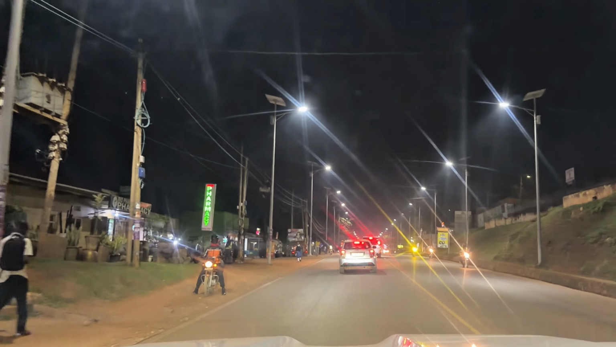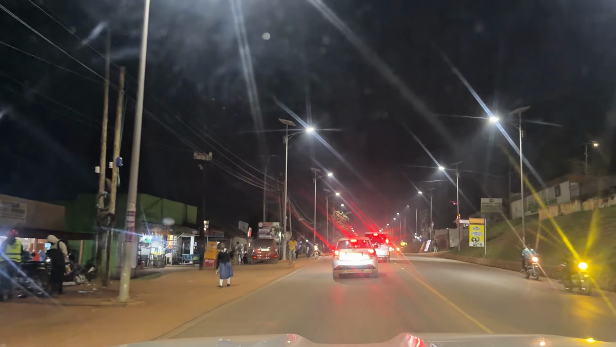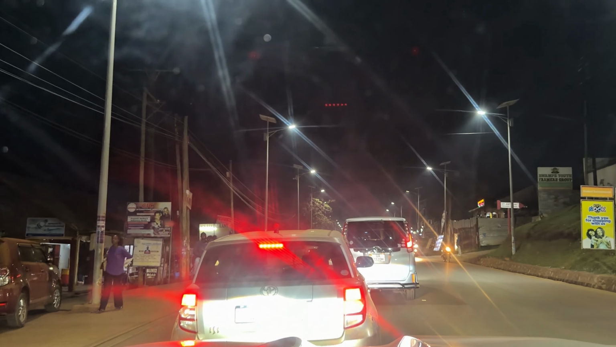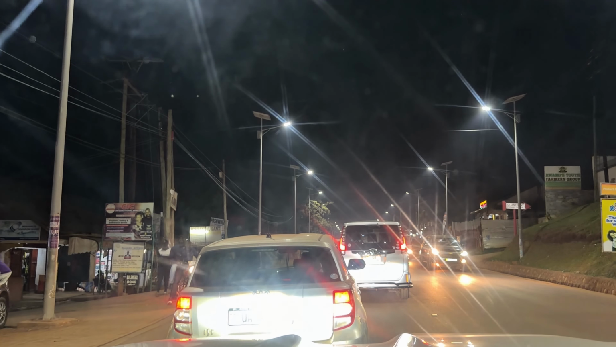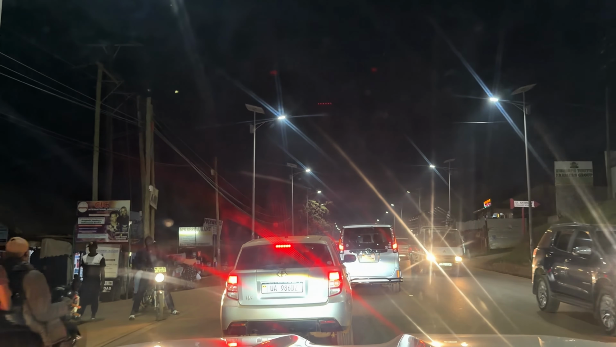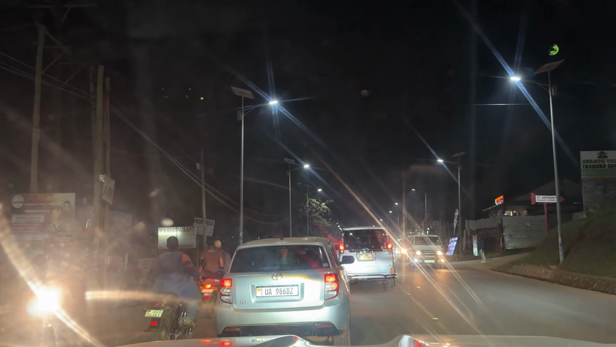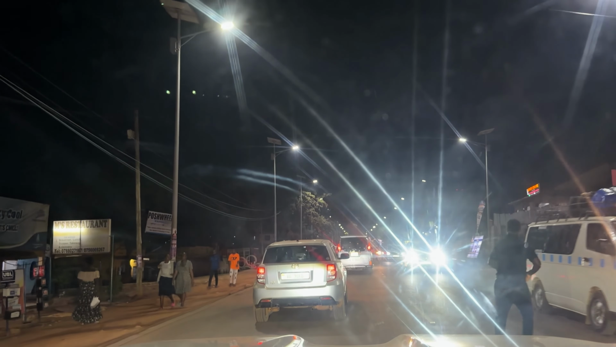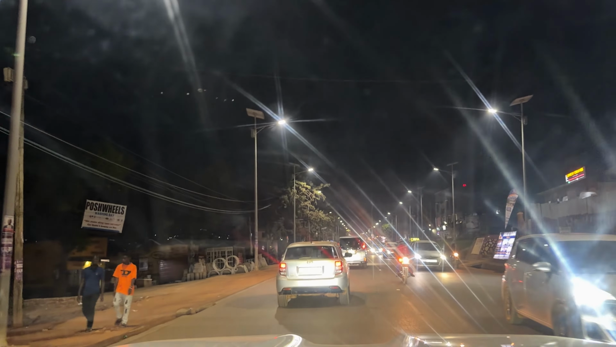If you commute along Entebbe Road at night, or if you're looking at a property along this corridor, lighting and road visibility are huge factors. One great thing about this main route is that the tarmac is smooth, but you always want to be mindful of unmarked speed bumps or sudden road construction zones.